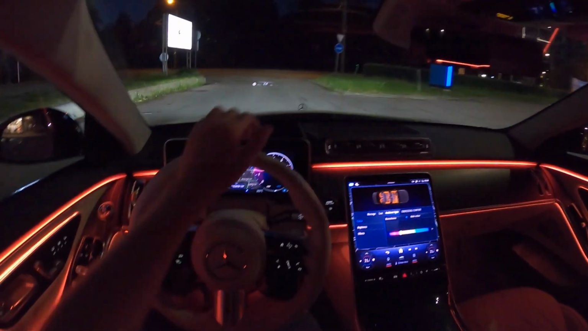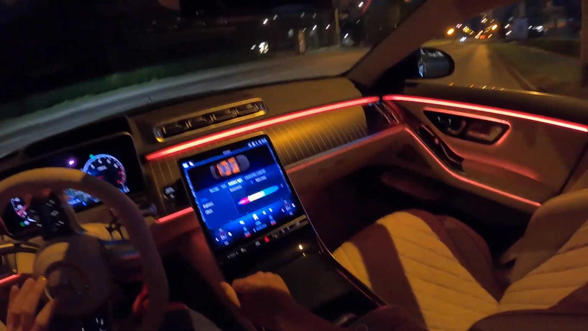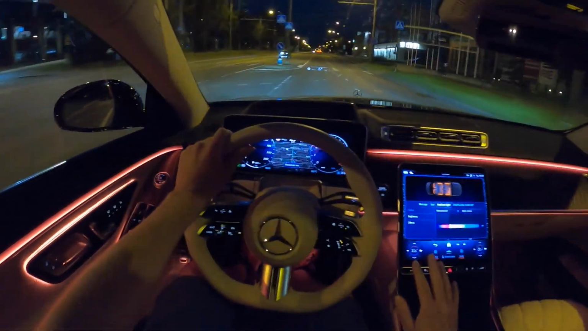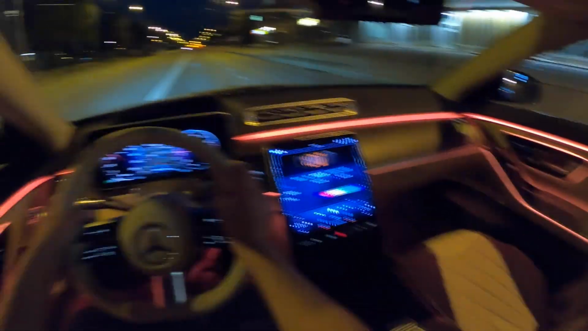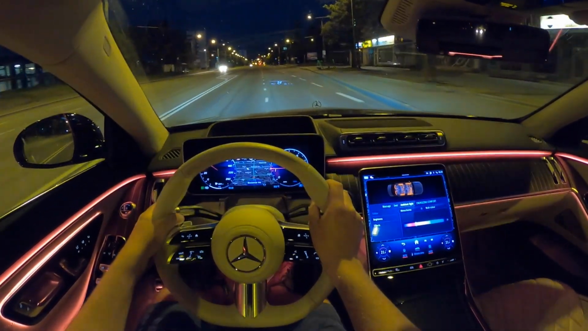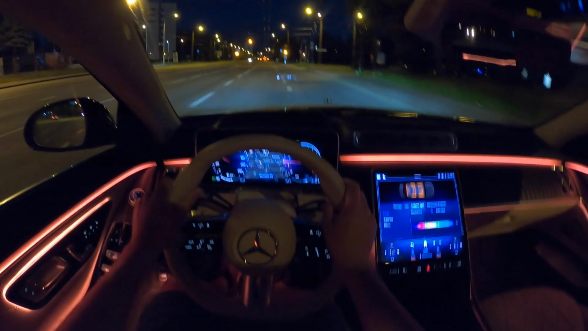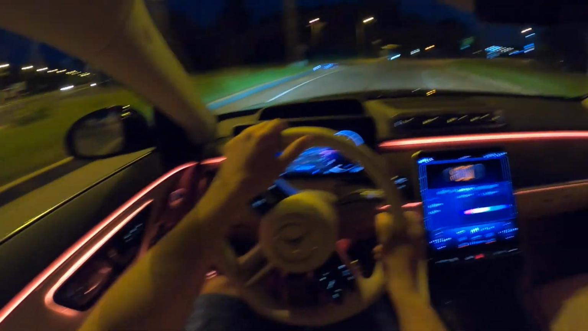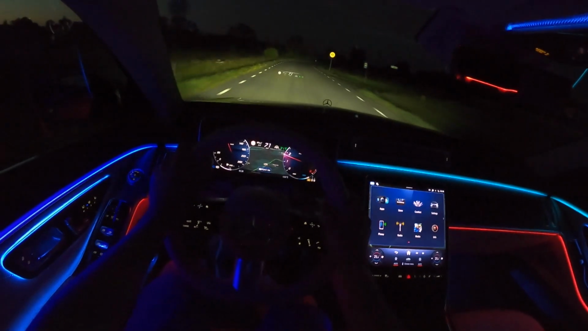This one also has the dynamic multi-contour seats, which means when I go to the corner, the seat bolsters will hug me. This is one of the best features ever. This is such a treat.